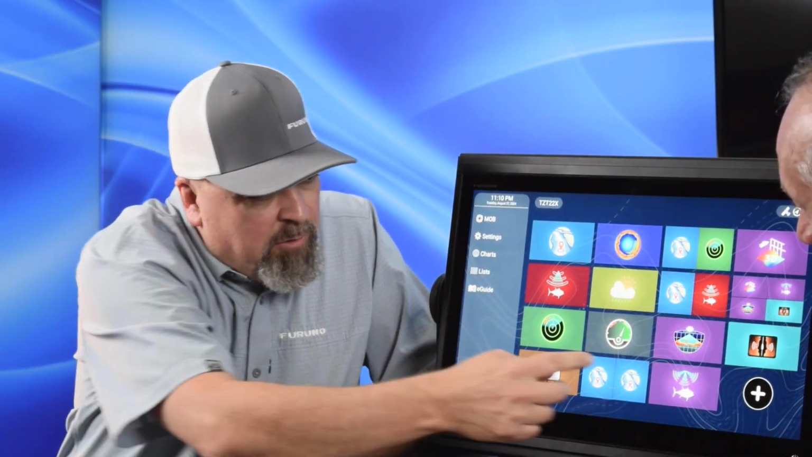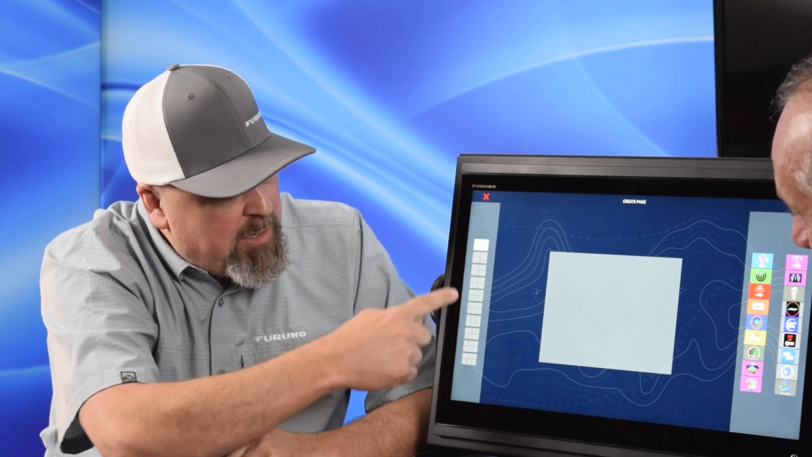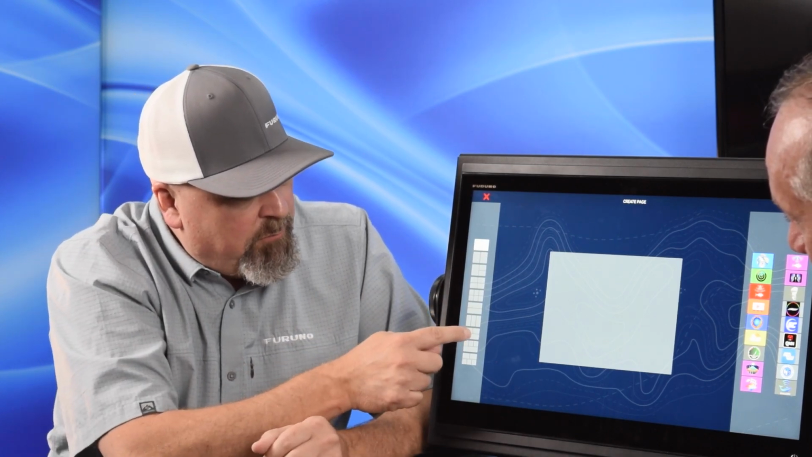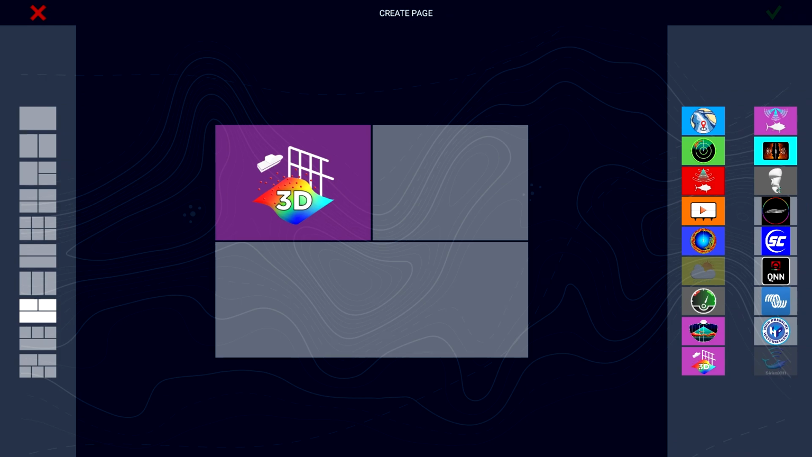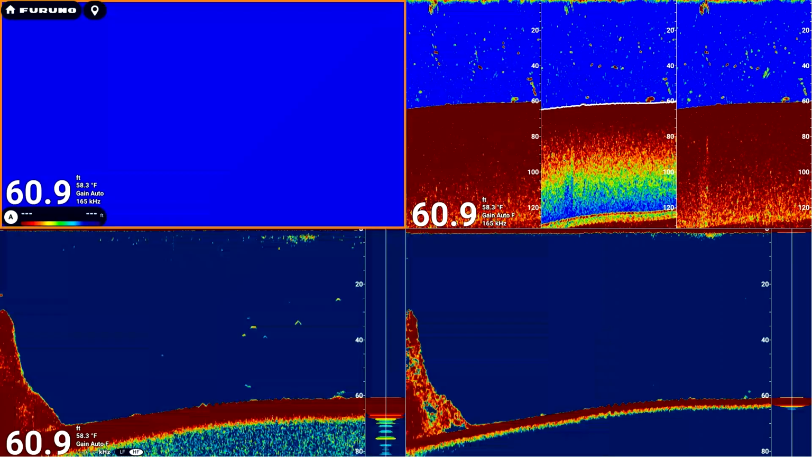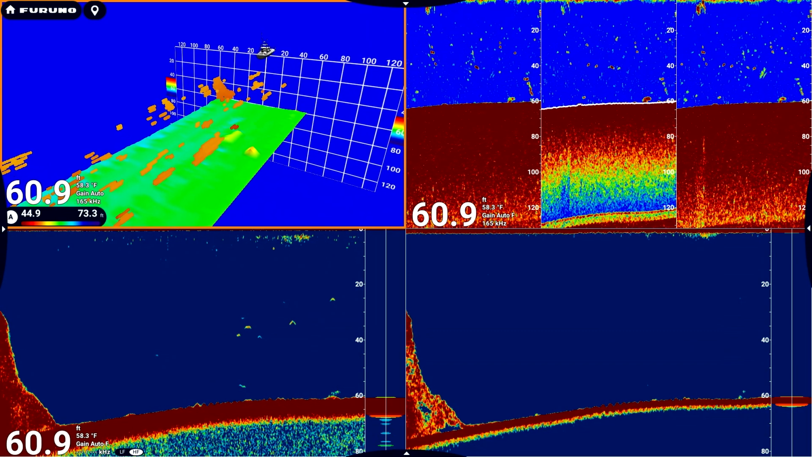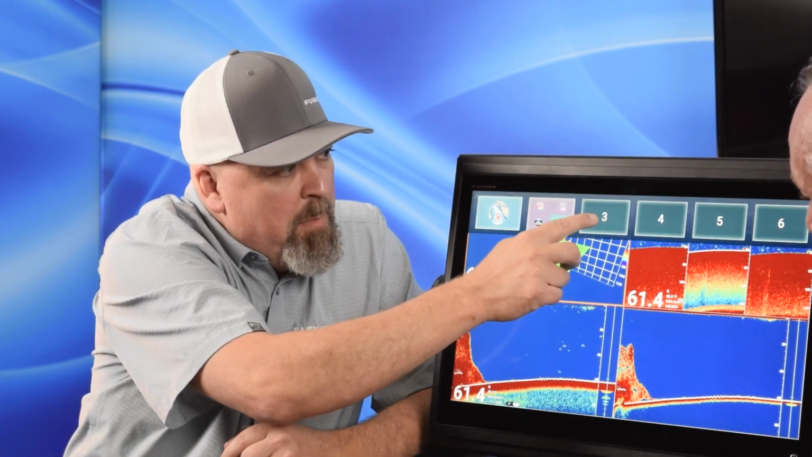Another thing that's nice with the XL is you have 10 different screen layouts that you can choose from. So if you wanted to have your history mode, let's say, and the triple beam over here, and then have your fish finder down here, now you have all 3 of them right there, and you're able to see a full length of your fish finder and have everything else that you're looking for too. Pretty cool. Swipe down, boom, it's your favorite screen.